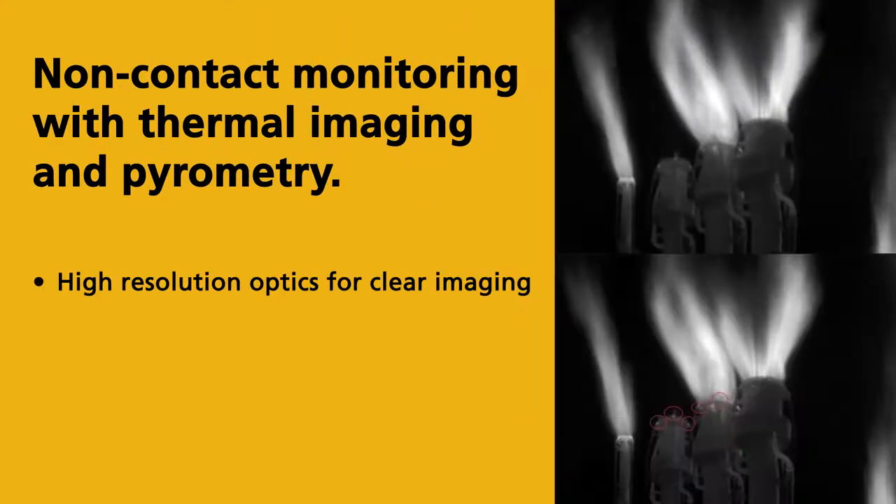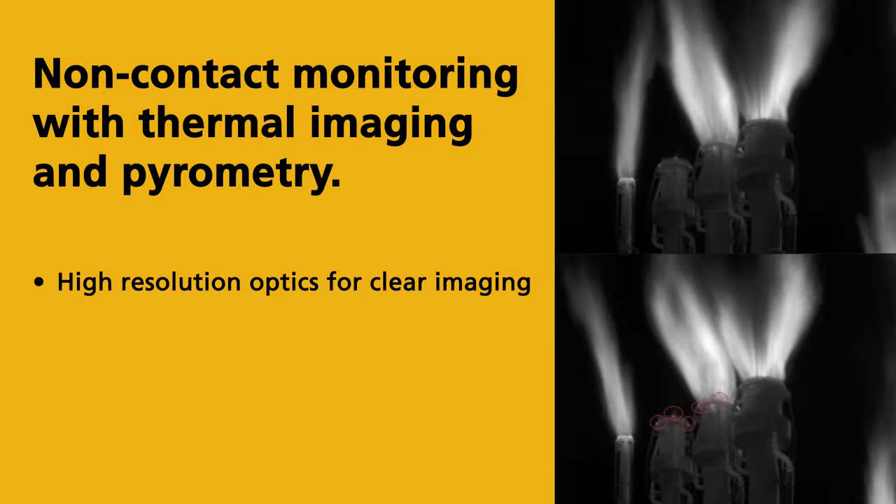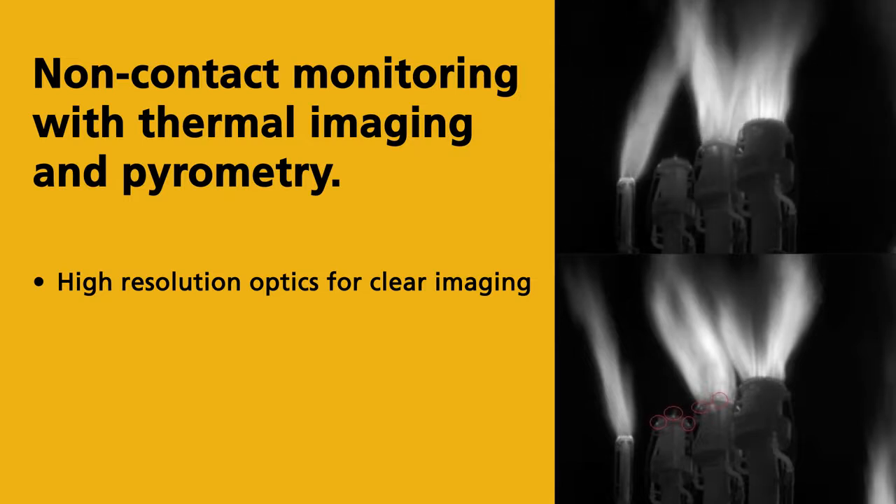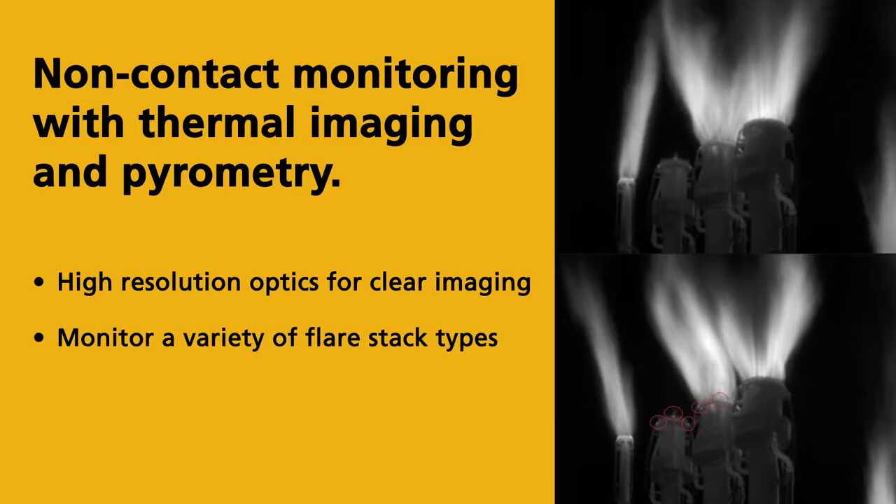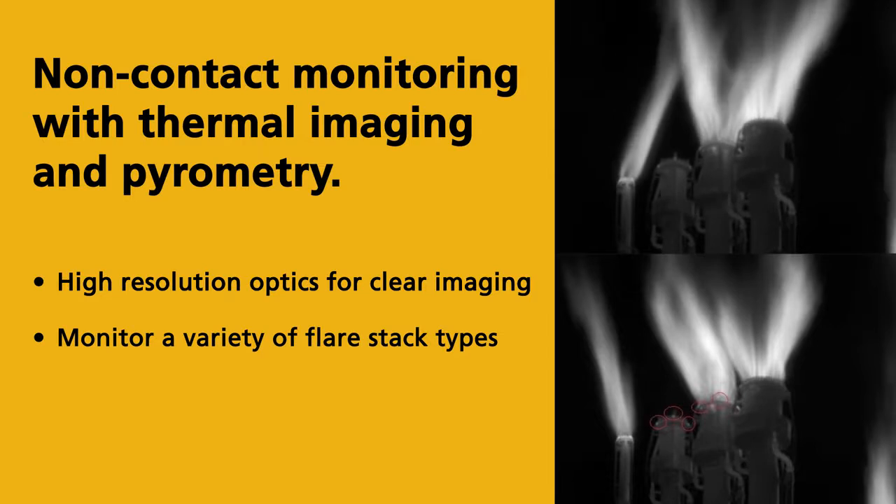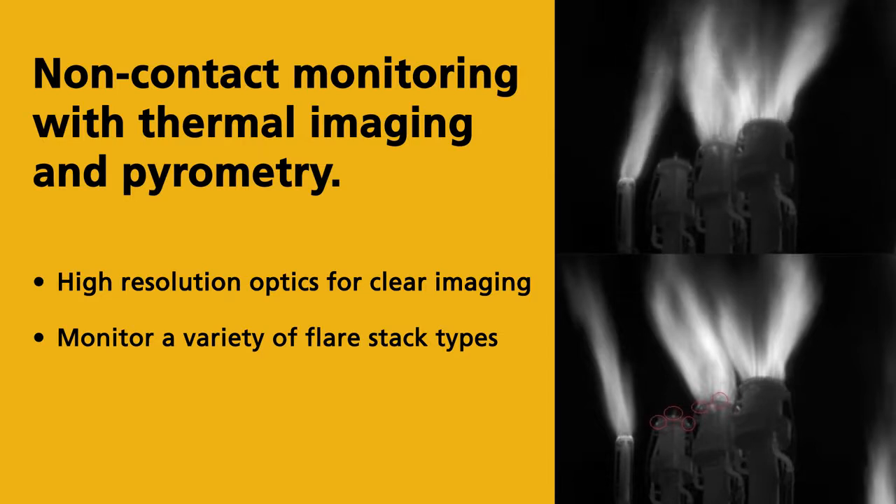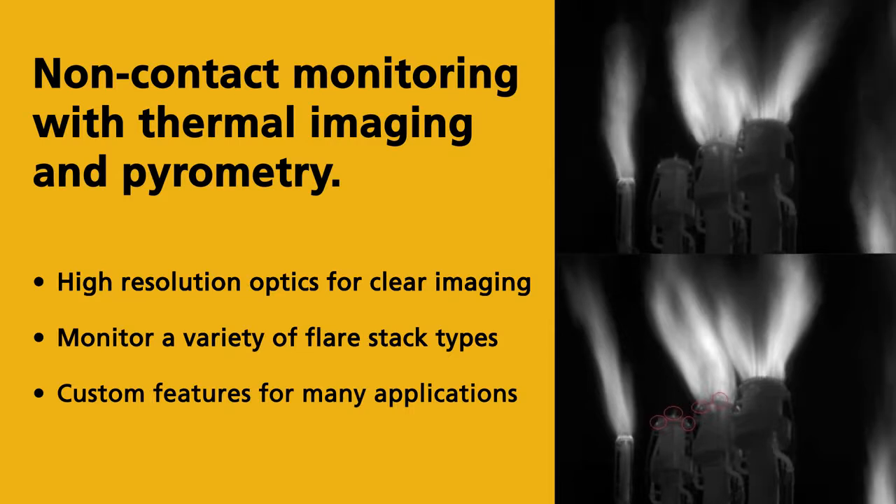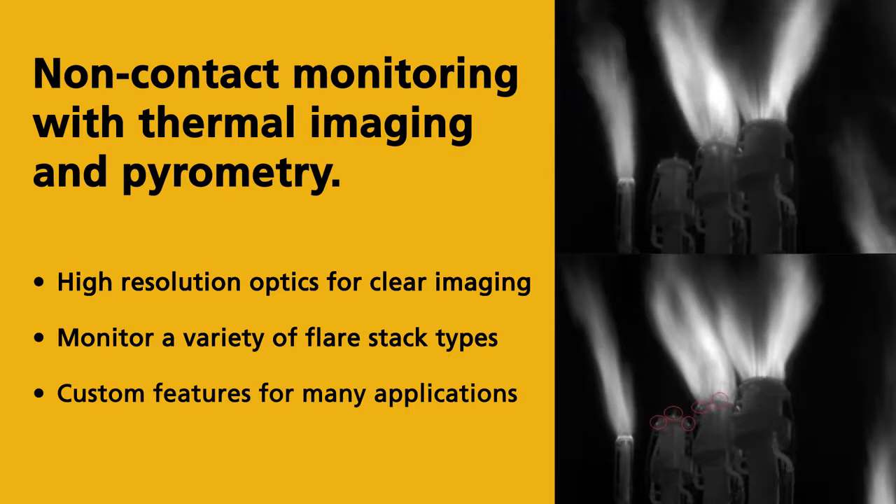With high-resolution optics and strategic mounting locations, the effects of weather conditions like wind-induced flame movement are minimized to provide clear imaging results. These systems are suitable for many applications and provide operators with a better understanding of how their flaring process is performing, enabling them to make any necessary adjustments to ensure safety, compliance, or cost savings.